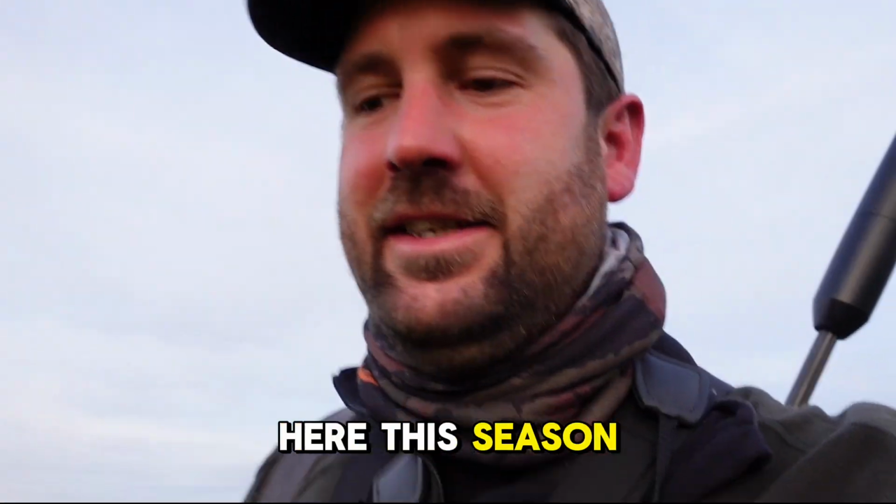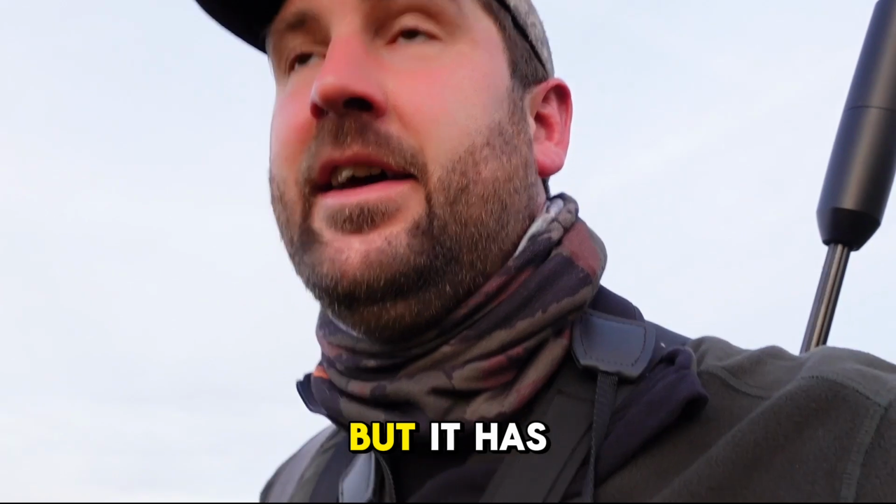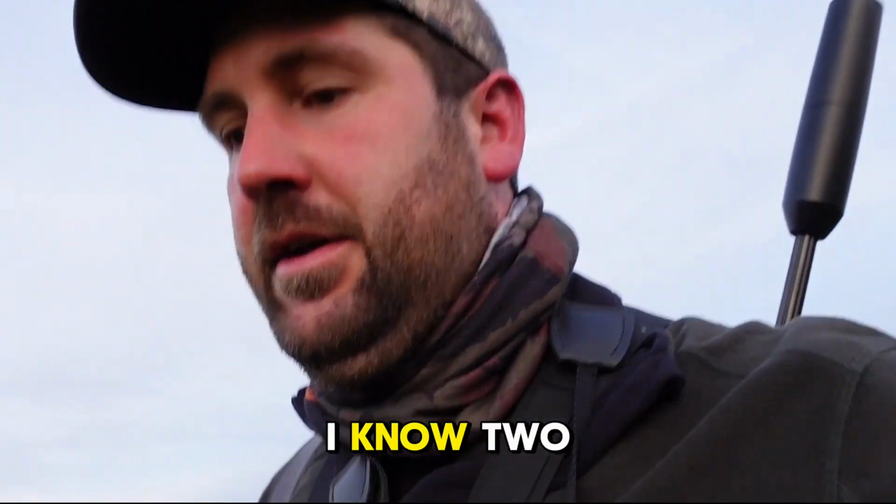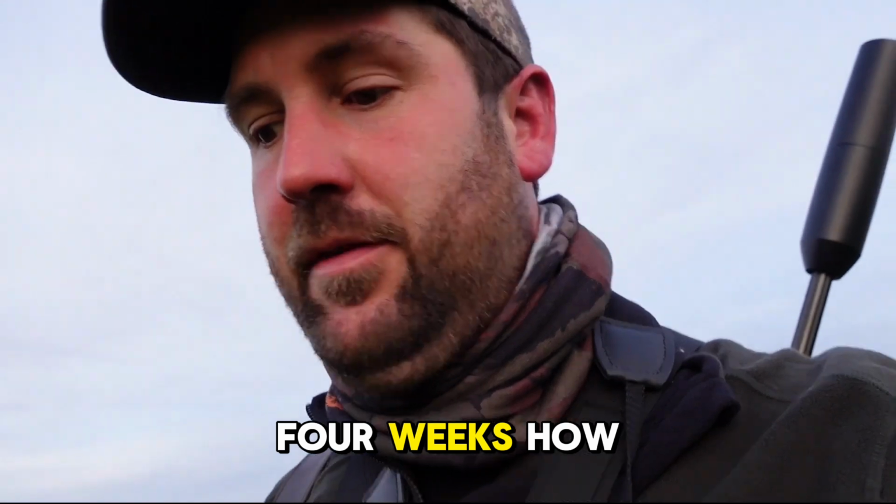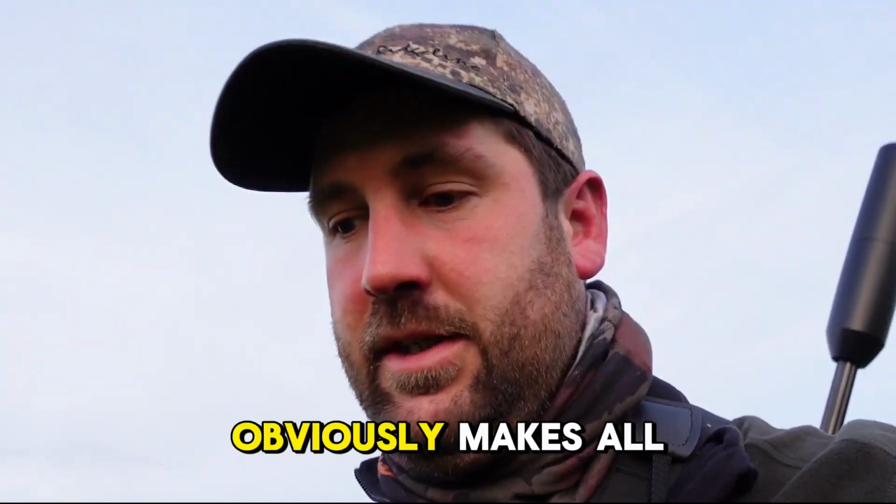Spent quite a lot of time here this season. Haven't had an opportunity like that in the whole time we've been here, but it has been absolutely hammering it down with rain for the last, I don't know, 2, 3, 4 weeks, however long it's been, and it's just broken the last couple of days. Obviously makes all the difference to the deer.